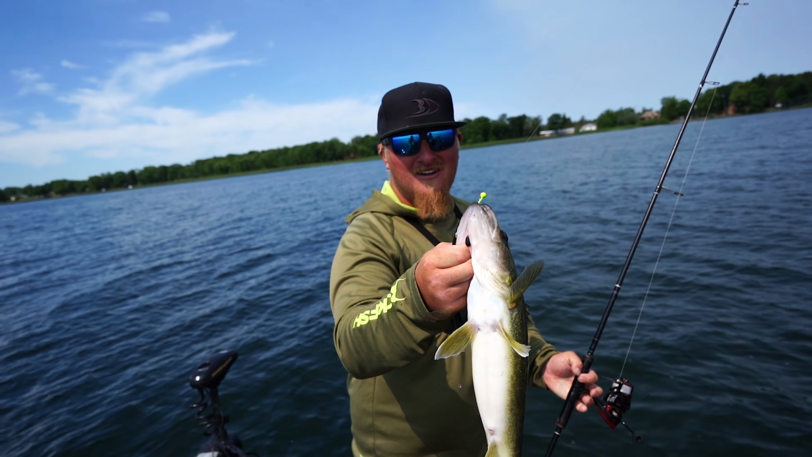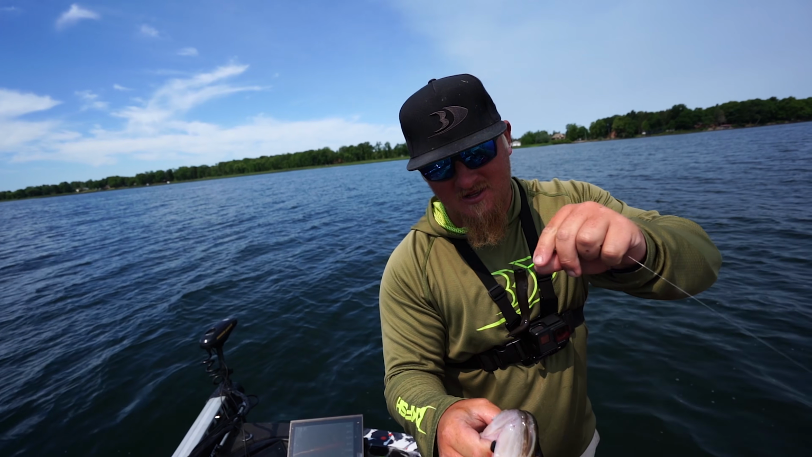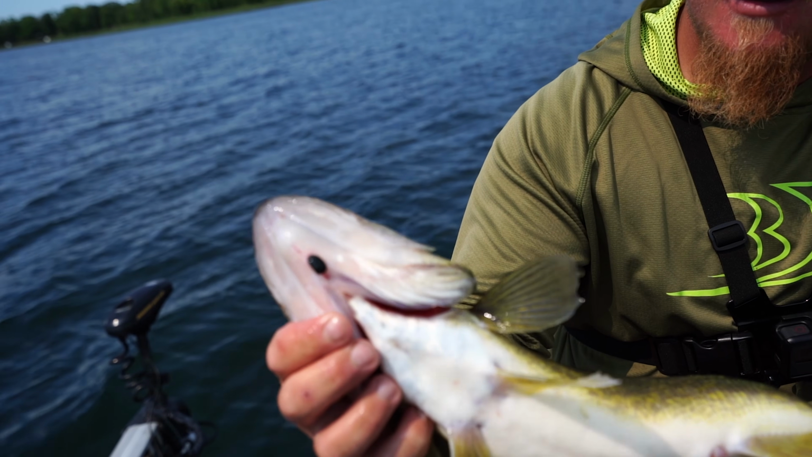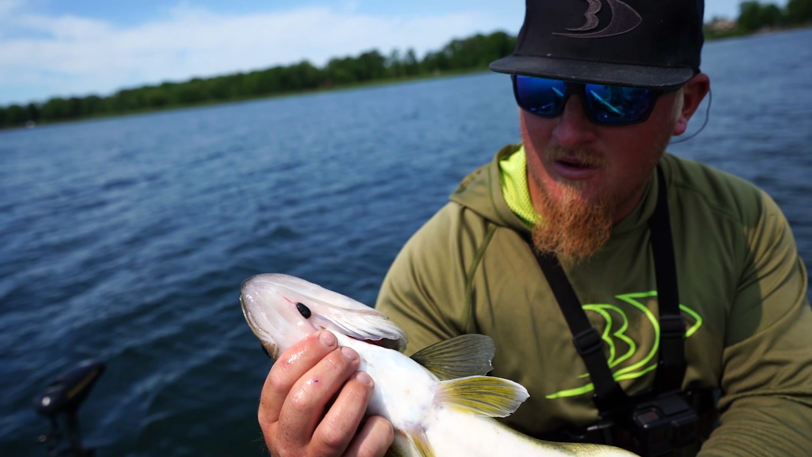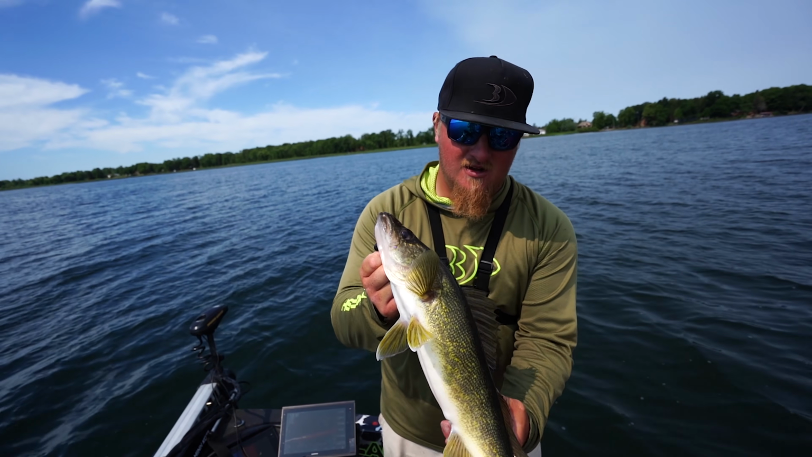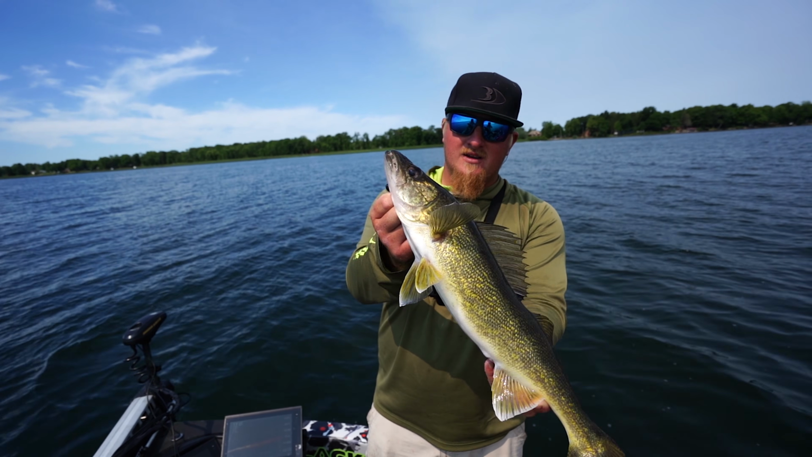There we go. So here's the perfect thing, right, guys? We're obviously using big leeches, right? Look at what these fish are eating. You can see it. Not only are they eating young of the year perch, other minnows that live in there, but leeches also live in these weeds. So the weeds are just a lot of life. It's a great diverse ecosystem. A lot of great ways to catch fish.